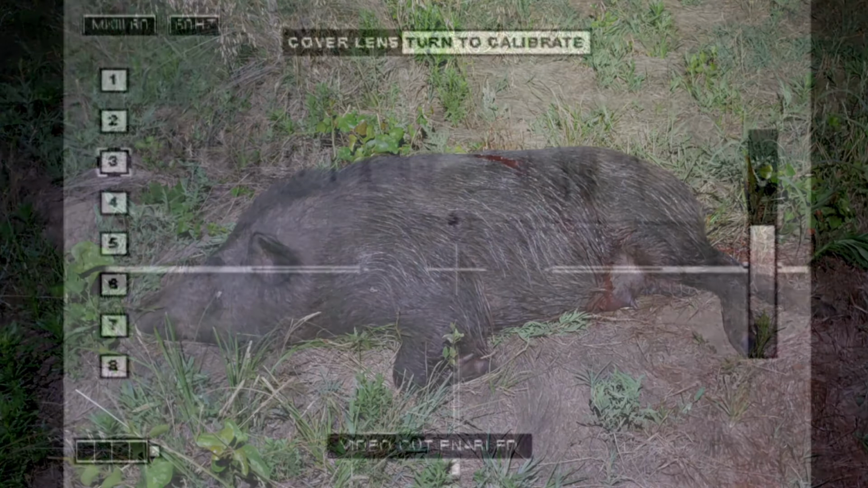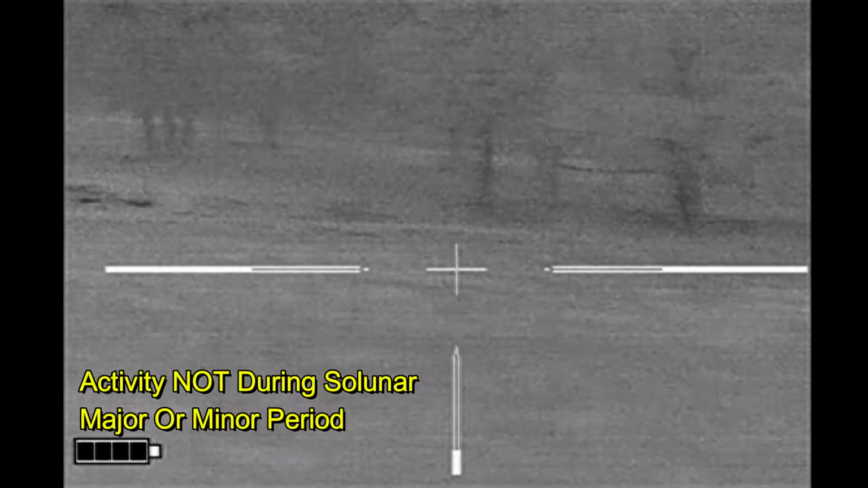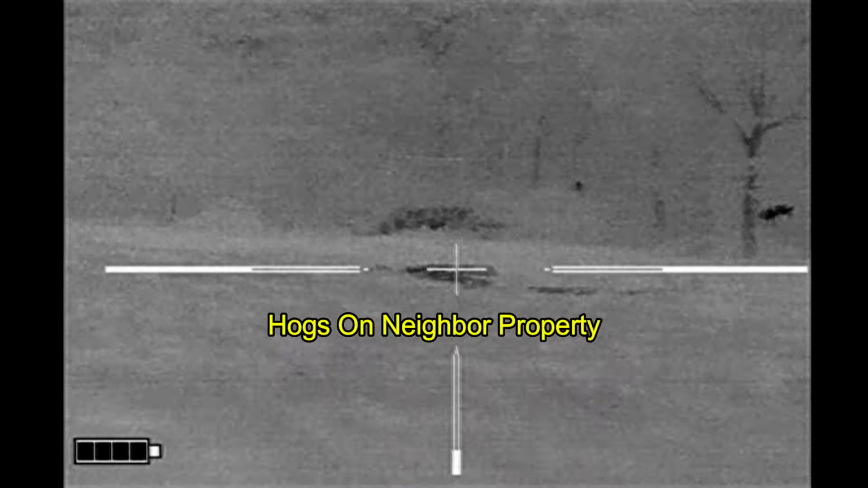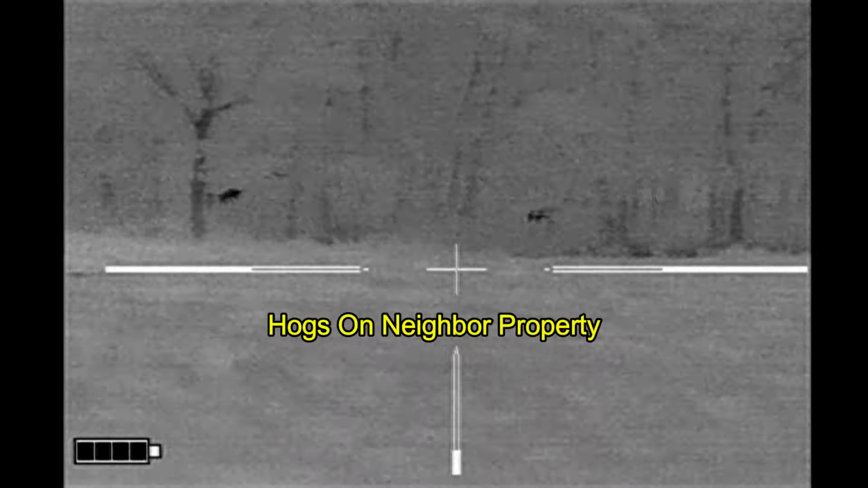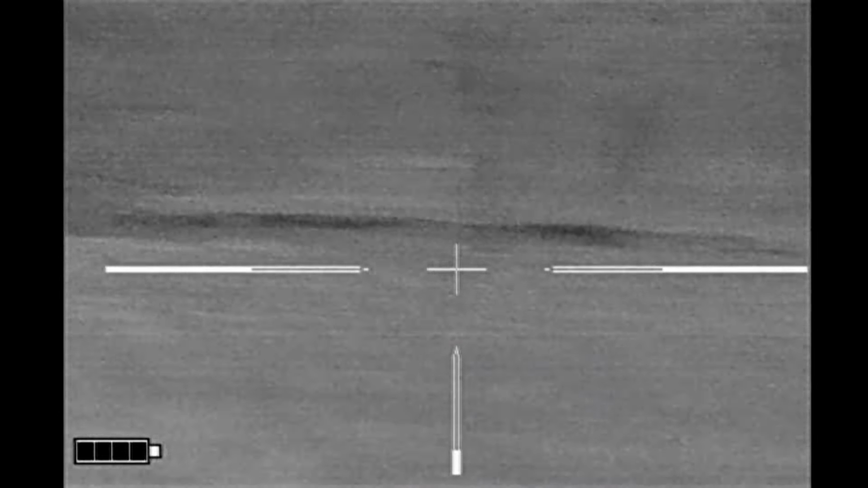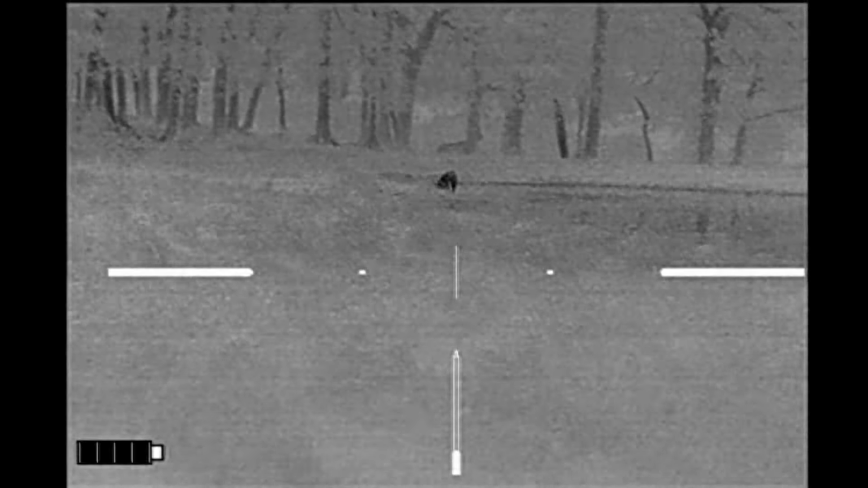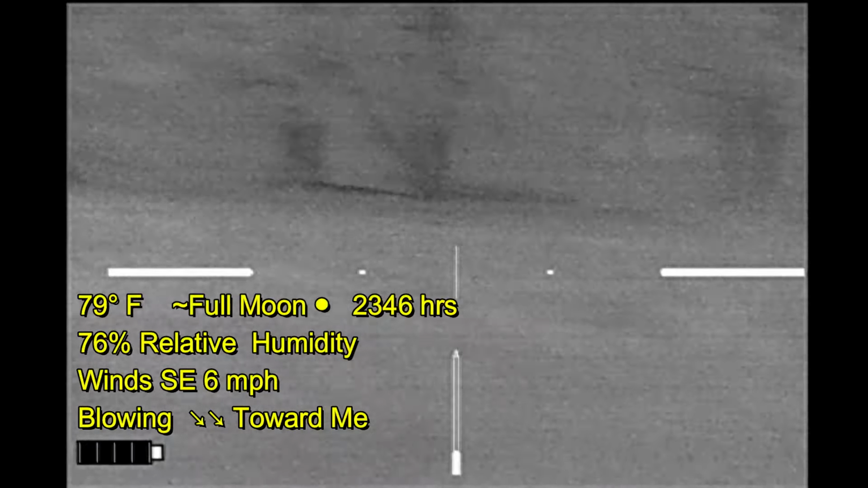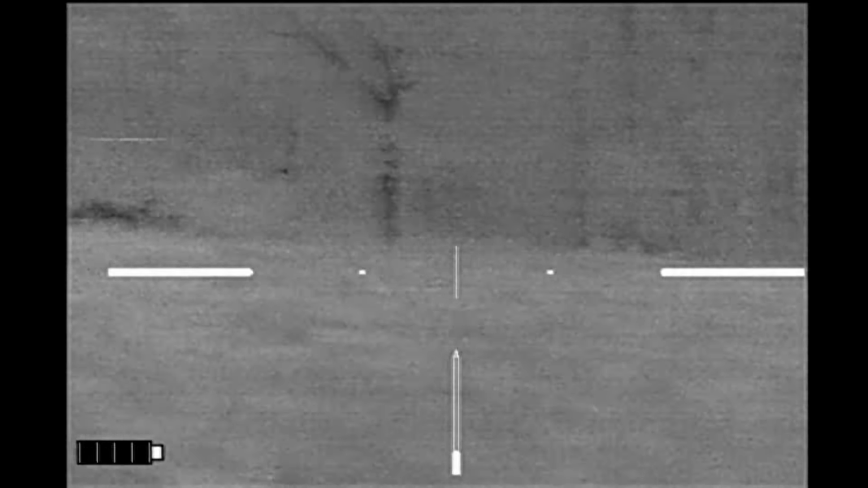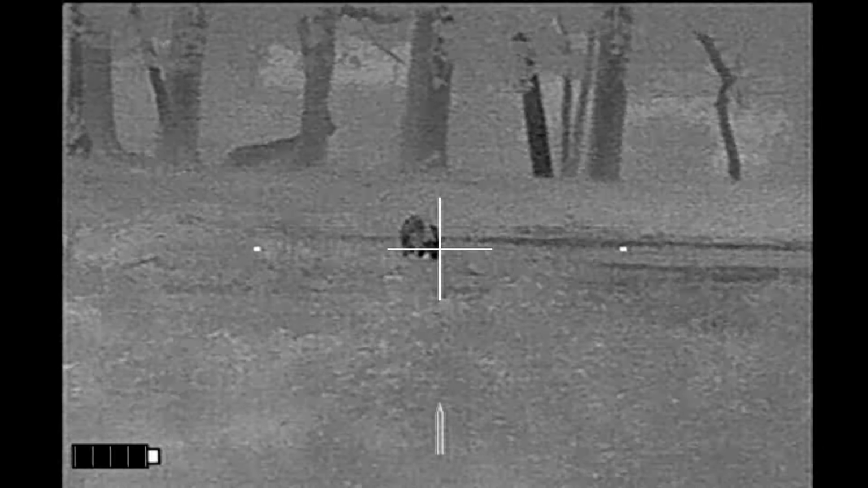I spied a group of hogs around this tank from the roadway, and by the time I parked, got out and hiked down there about 10 minutes later, there was only the one boar left. The rest of the hogs had moved over to the neighbor's property. So it doesn't look like they're coming back, and so he's going to be my target. I keep hoping the other hogs are going to come back, but they're staying on the opposite side of the fence. And so here I've made my approach on the hog.